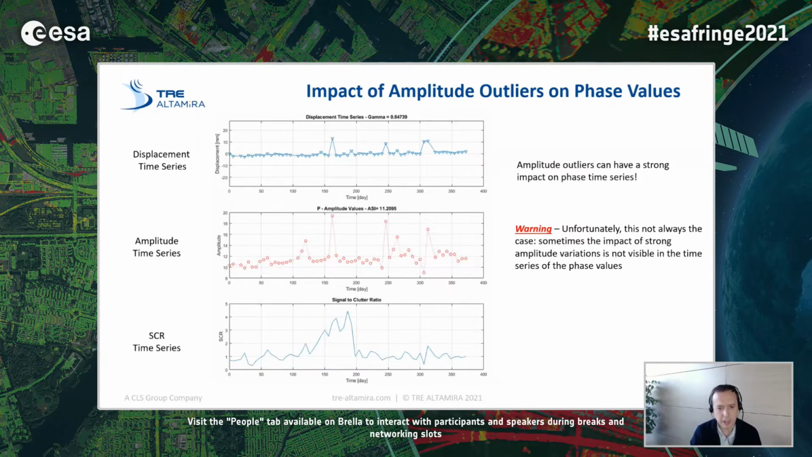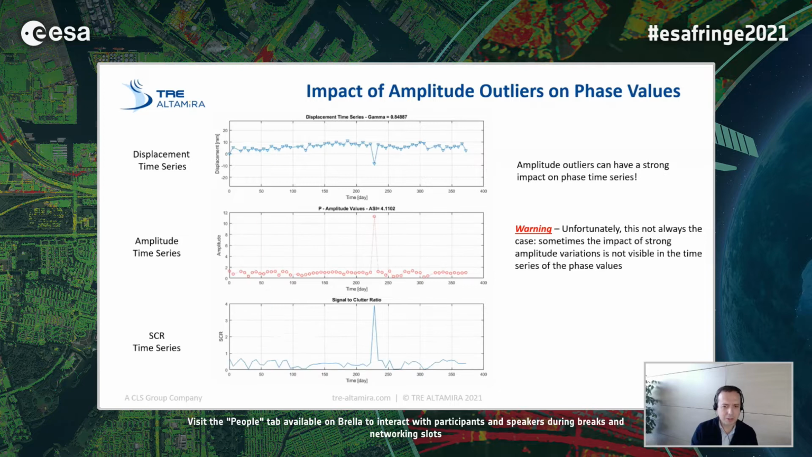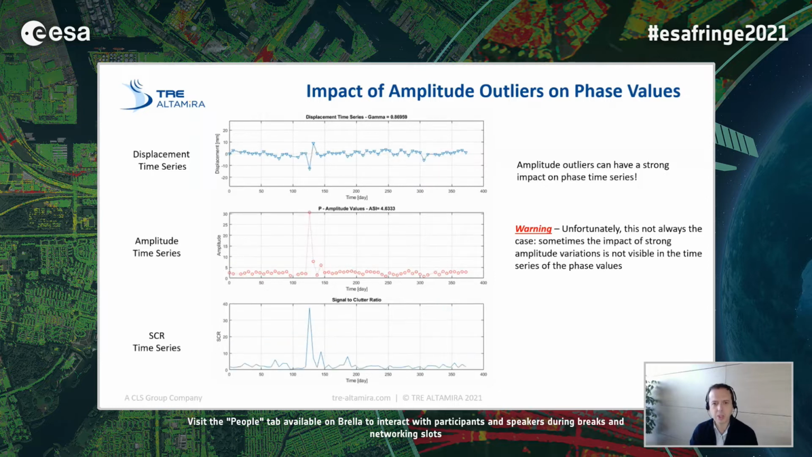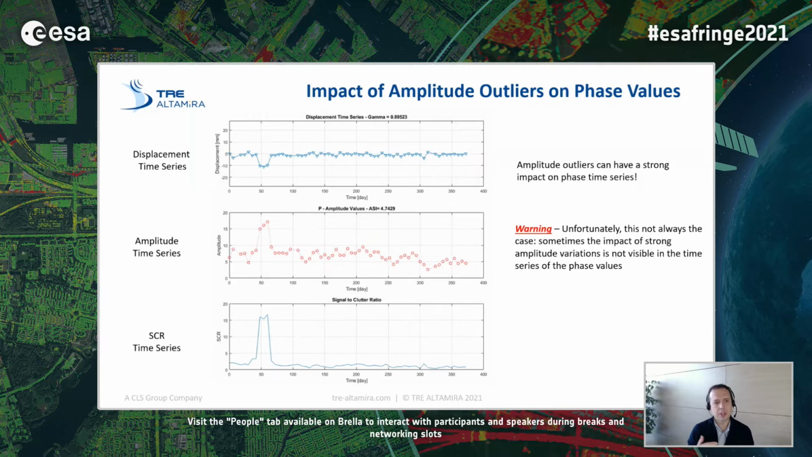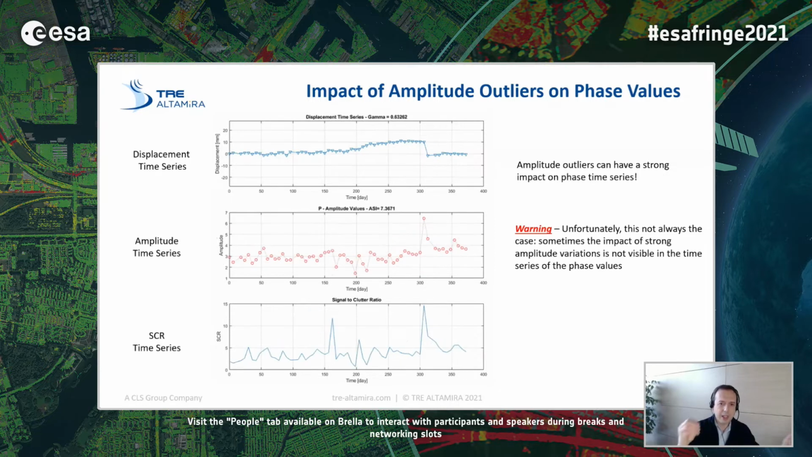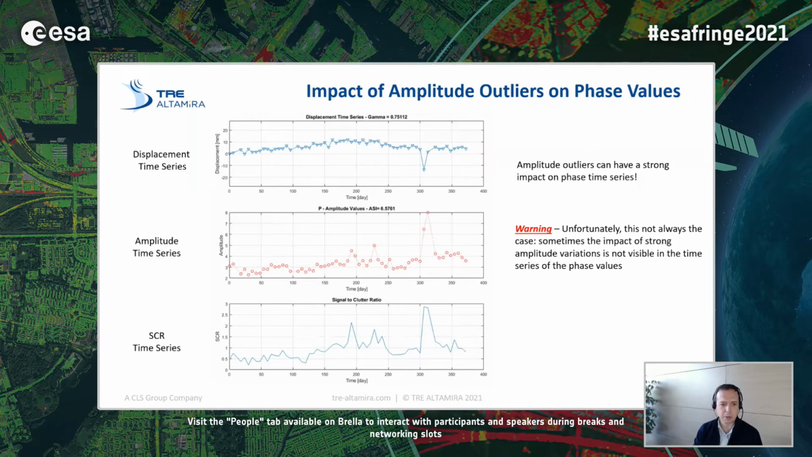I could show you hundreds, thousands of time series. Indeed, there is a significant portion of the time series where you have a strong correlation between the amplitude time series and the displacement time series. So phase values, as expected, can be heavily impacted by an outlier in the amplitude time series.